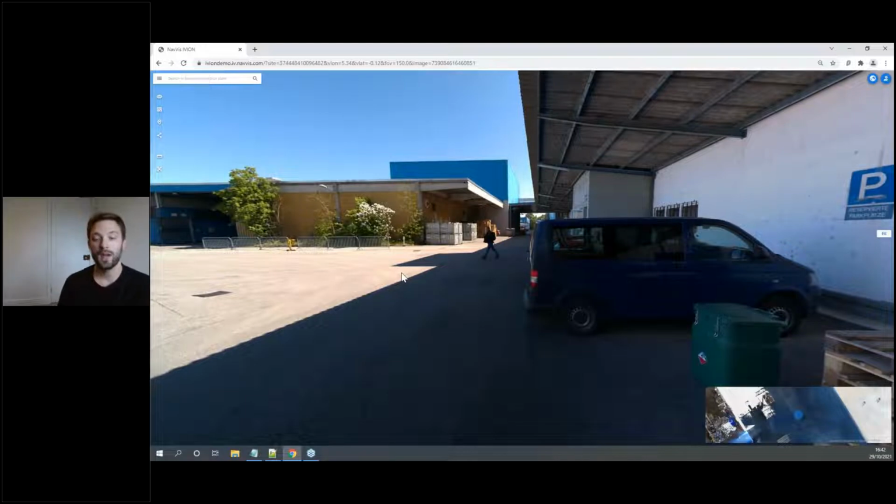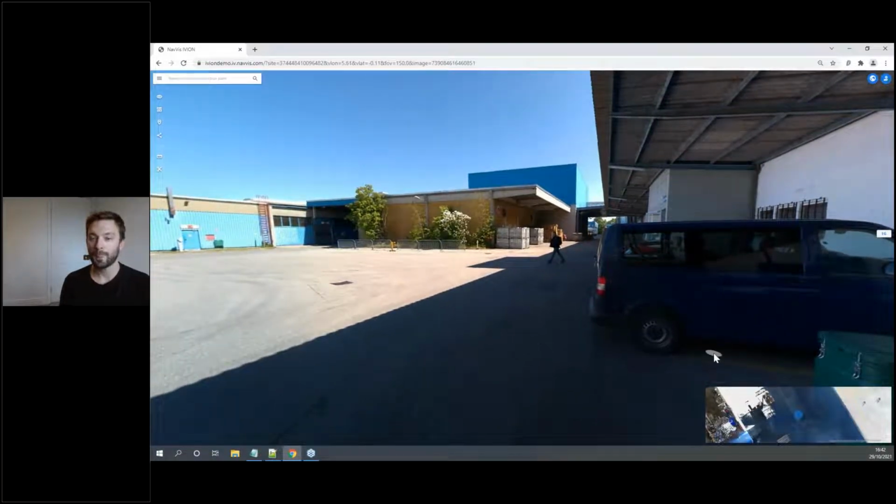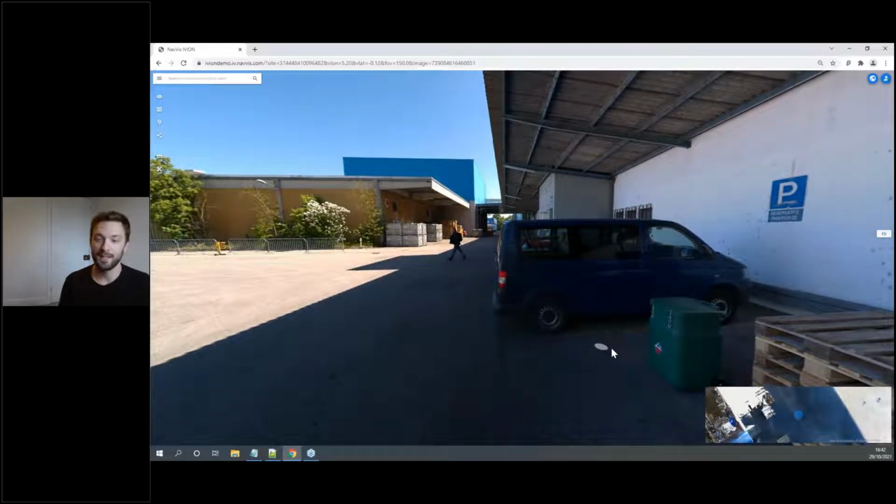So when we first jump into a site location, what we see is a 360 pano. These have been captured with NavVis technology. As you're walking around capturing the mobile LiDAR data, you're also capturing high resolution 360 panos. And this allows us to understand the reality capture data in a way that is accessible to most people, even if they've never seen a point cloud before.